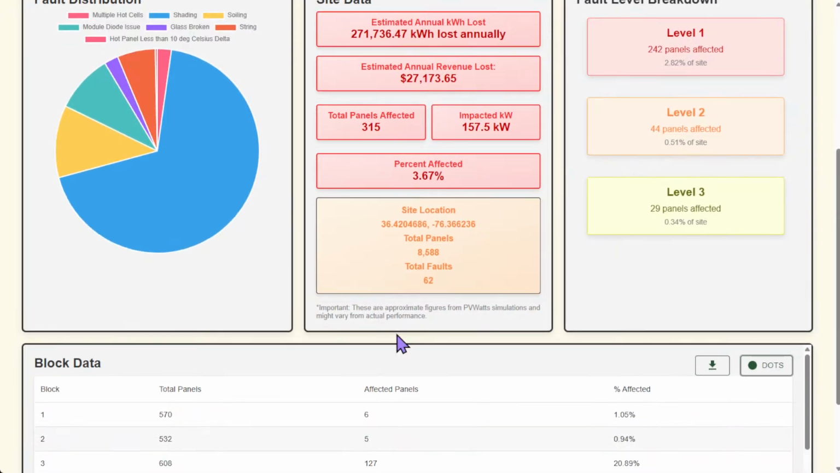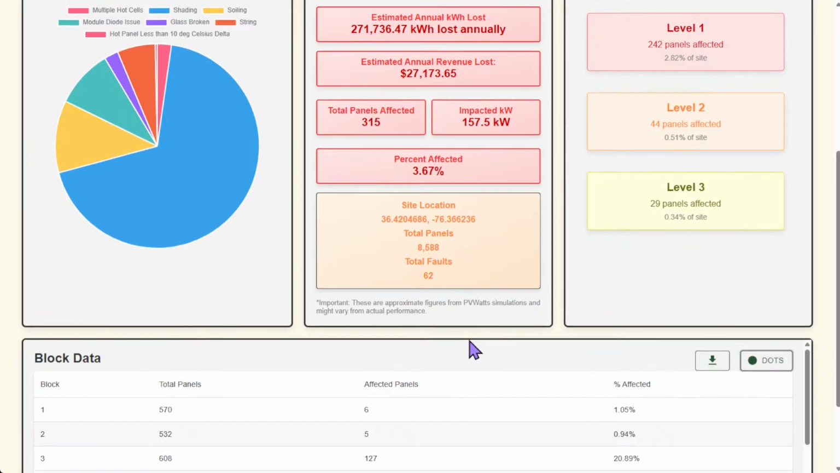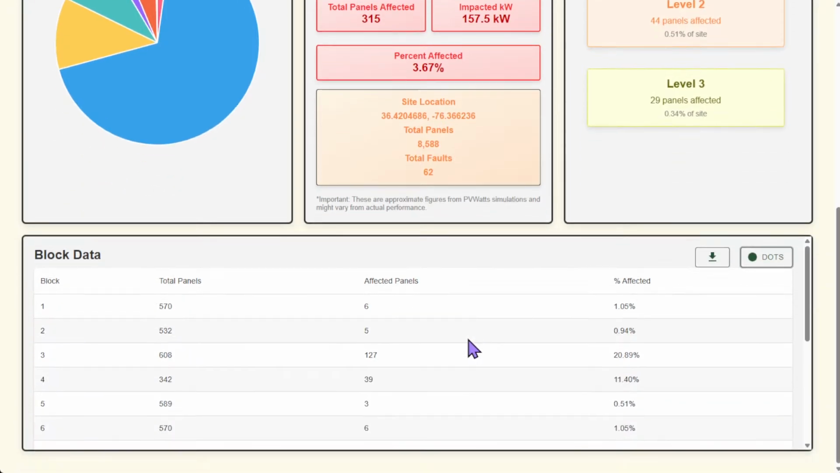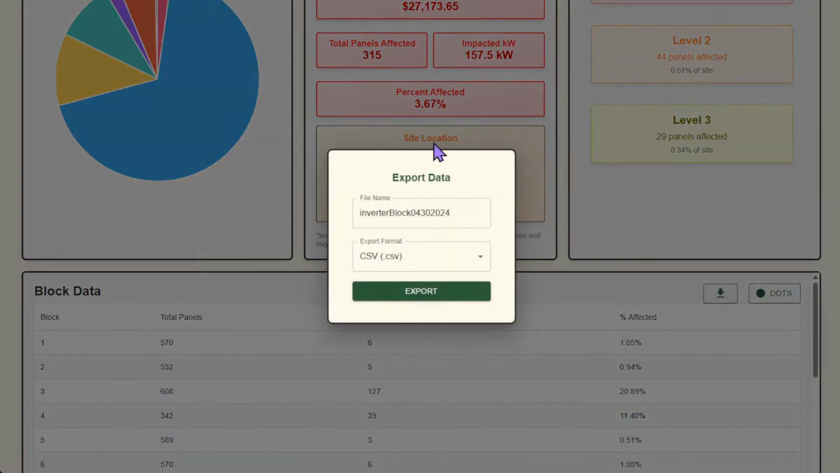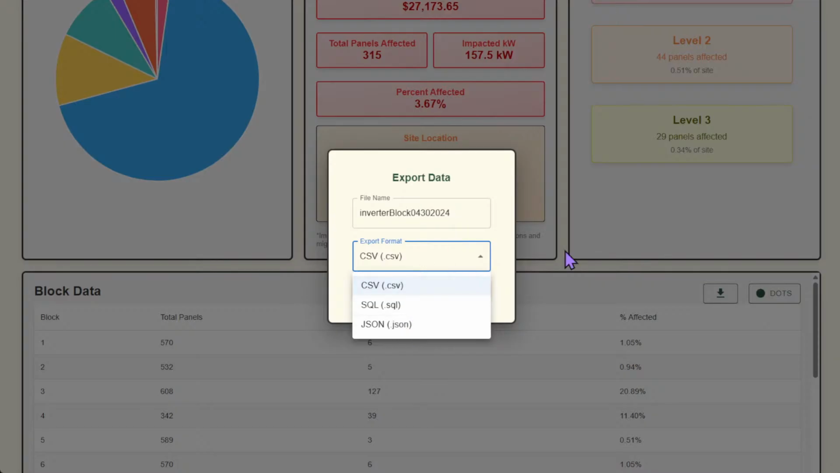Just to preface, every table on this platform is exportable to your desired format. Say, for example, you want to export this block data into a CSV, you just click on the download button here. You can change the name, and then you can even change it to an SQL file as well as a JSON.